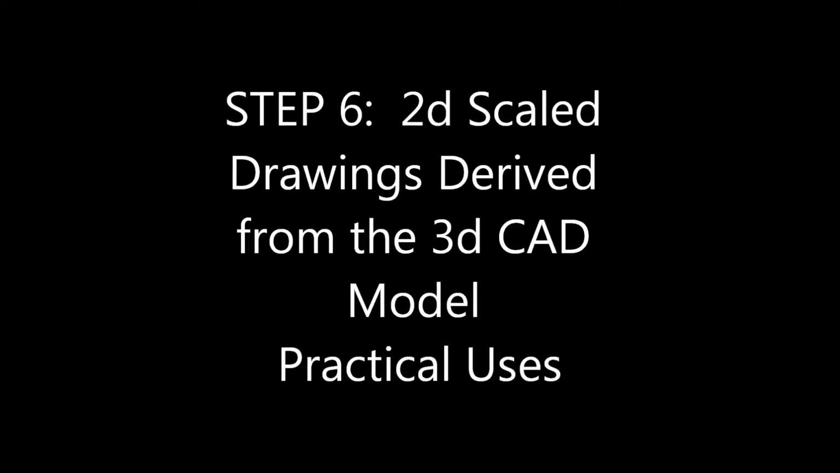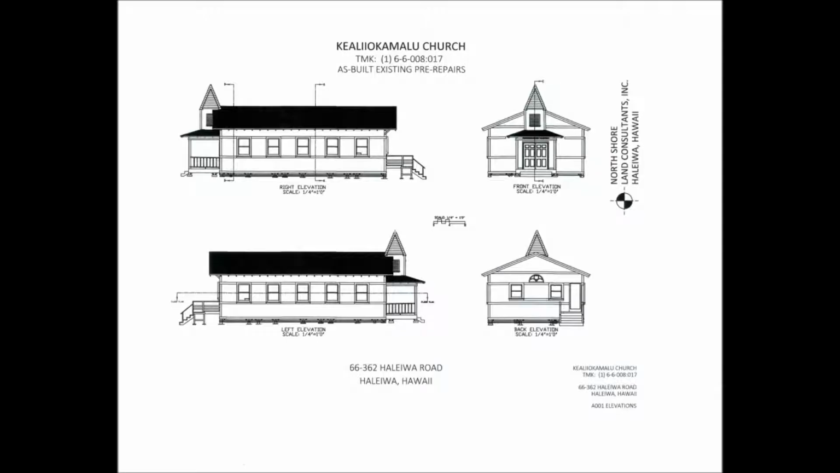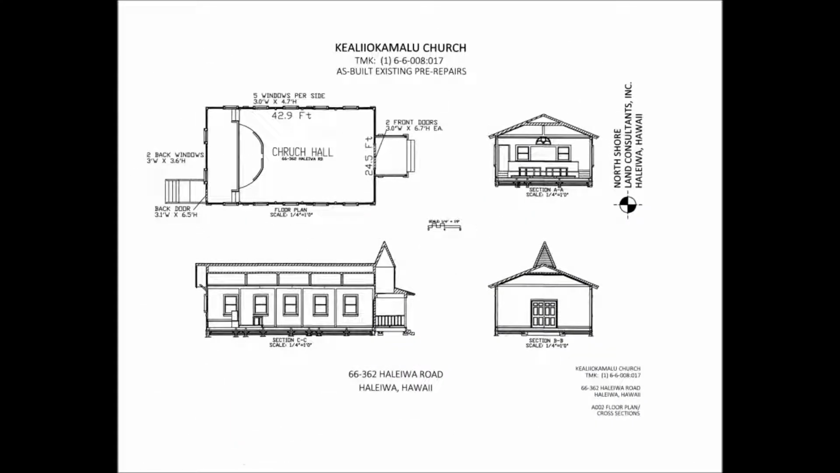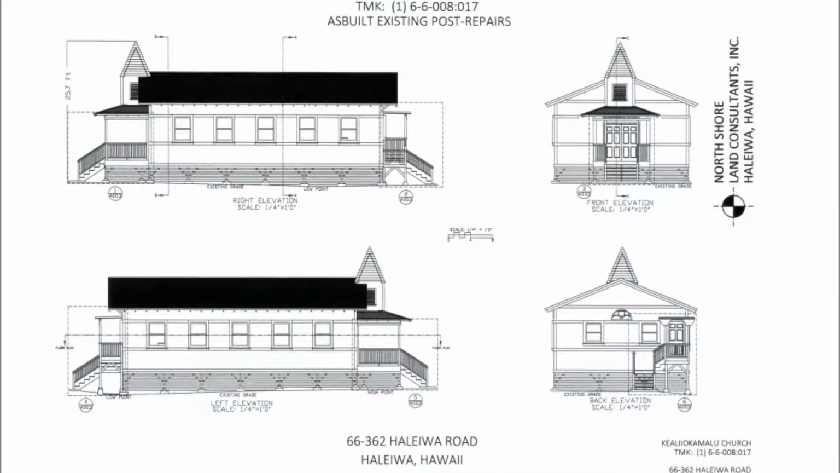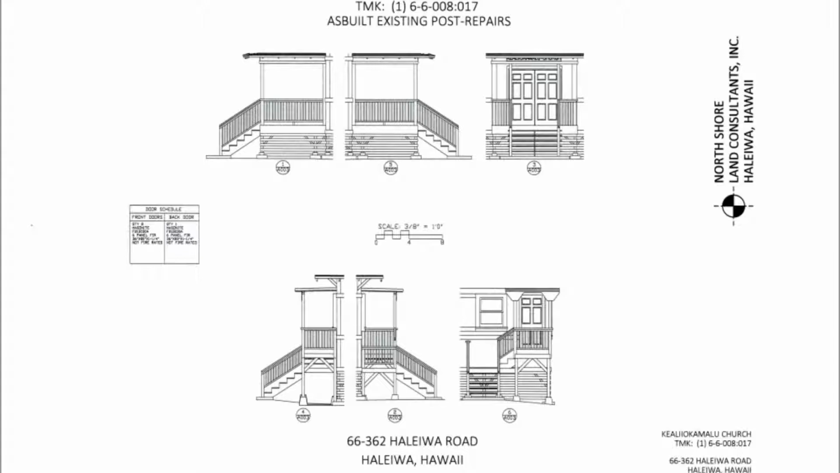For buildings over 50 years old, both the City and County of Honolulu Department of Planning and Permitting and the Hawaii State Historic Preservation Division require pre-repair and post-repair scaled drawings for the repair permit application. Our 2D architectural drawings secured a building permit and were used for construction material takeoff calculations too. They were instrumental in the preservation and restoration process. And, of course, these are more deliverables.